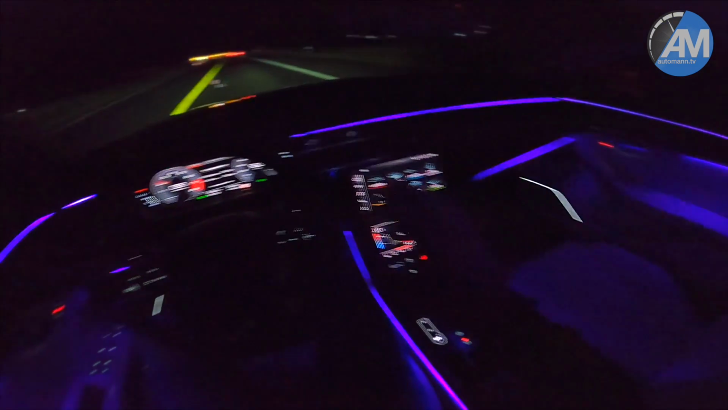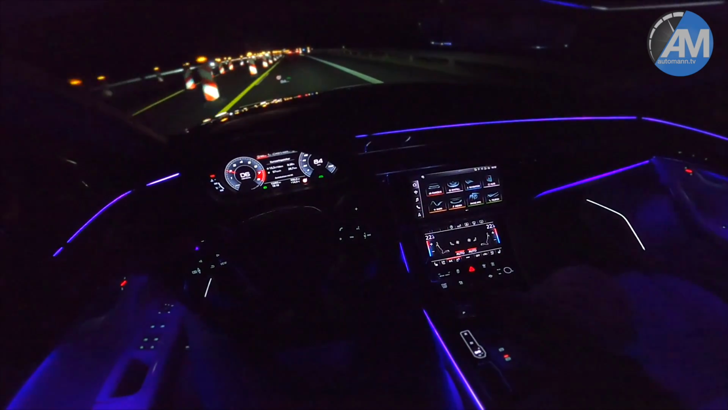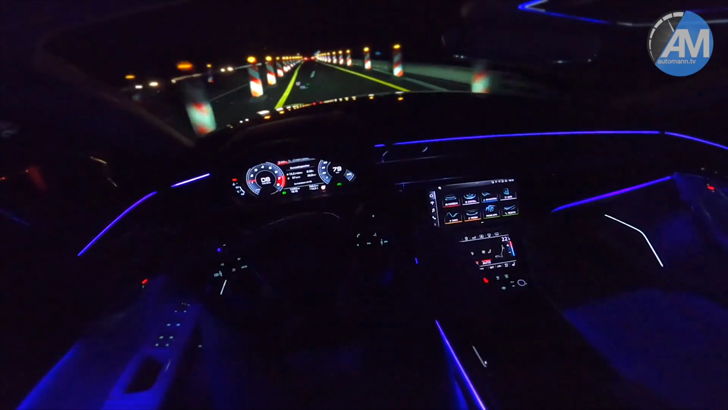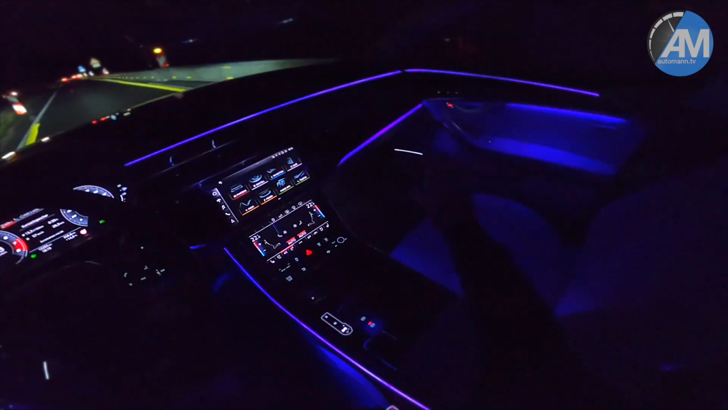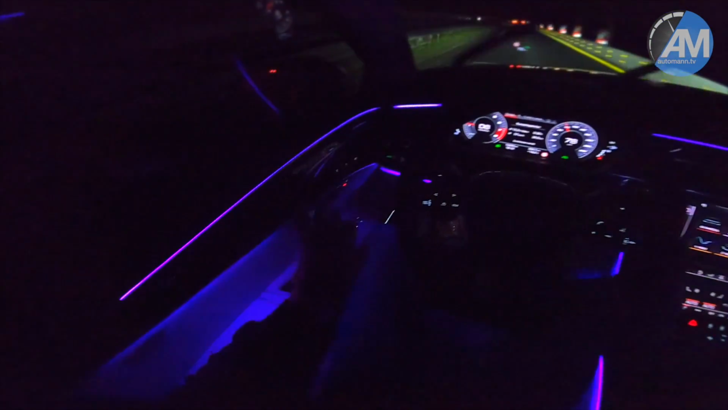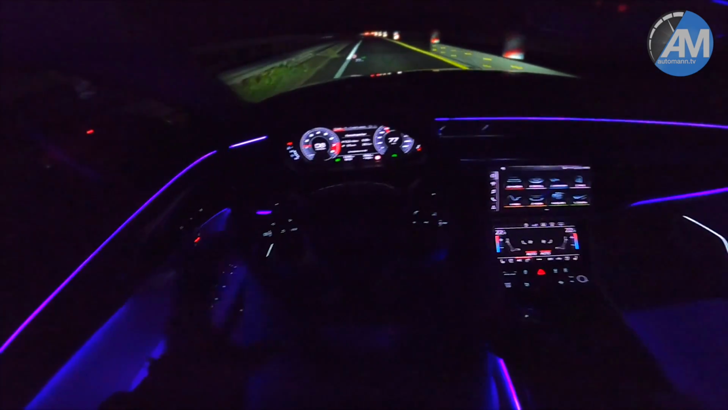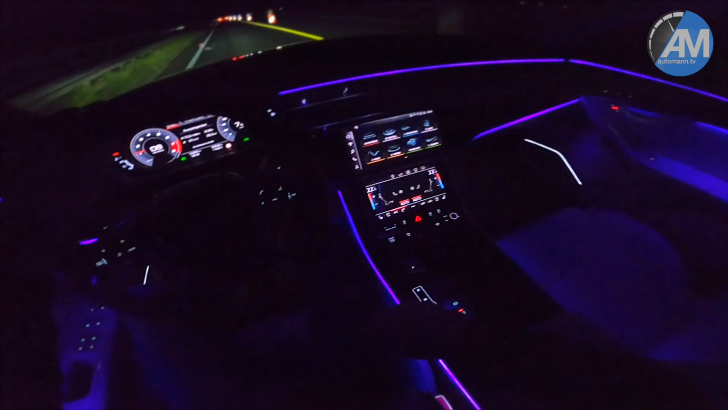First of all, let's talk about the illumination in this car. Something that I really like, also in comparison to our Audi A8 that we have, is how nicely that bright leather really reflects the interior. I mean, you can already see here the interior lighting. I have put it now to purple, but of course you can put it to red, blue, yellow, green, whatever you want.